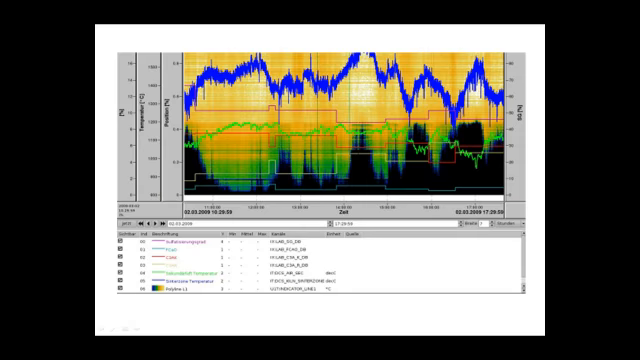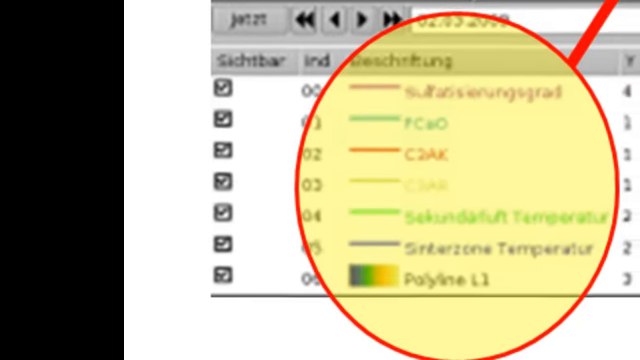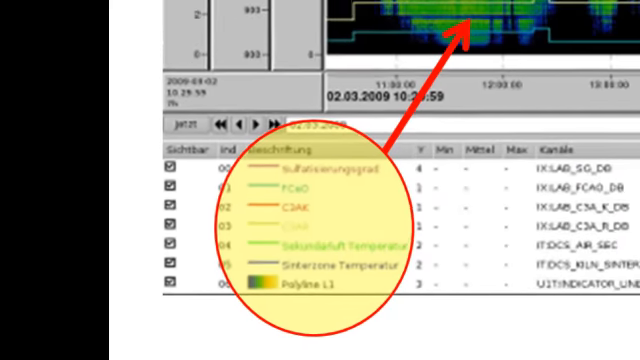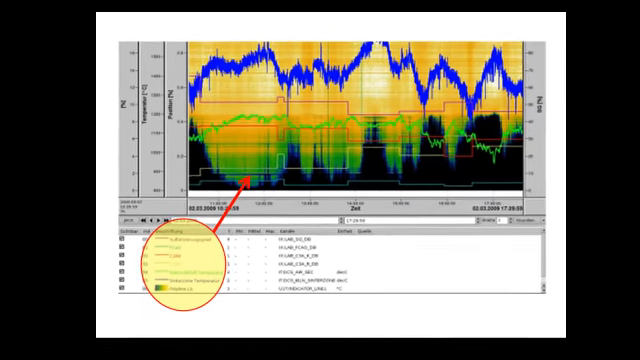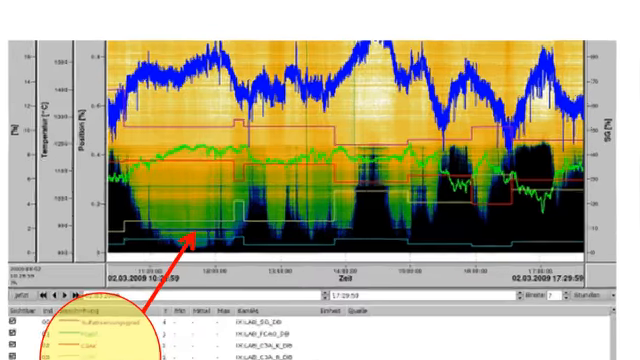Connecting the PiT indicator to the process control system, process variable can be shown in the polylines. Correlations of the ignition point, sintering zone temperature and secondary air temperature to lab values like Freelime, C3A cubic and C3A runic show a clear correlation between polylines and the lab values.